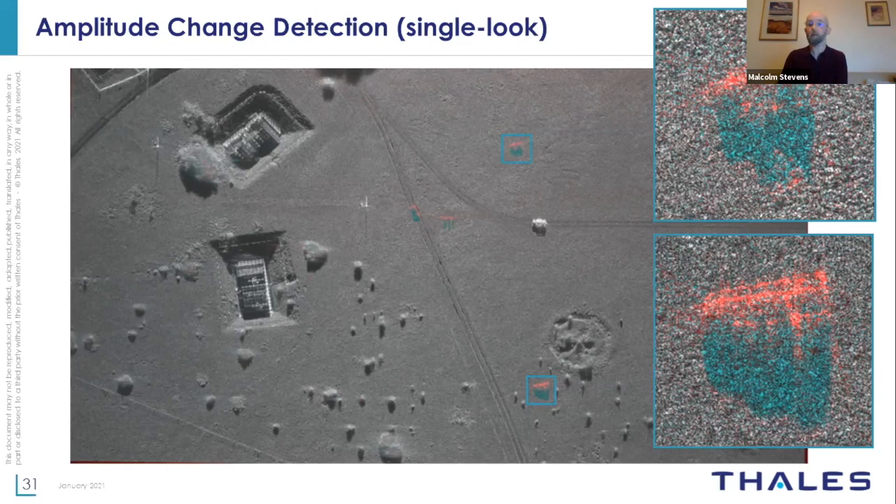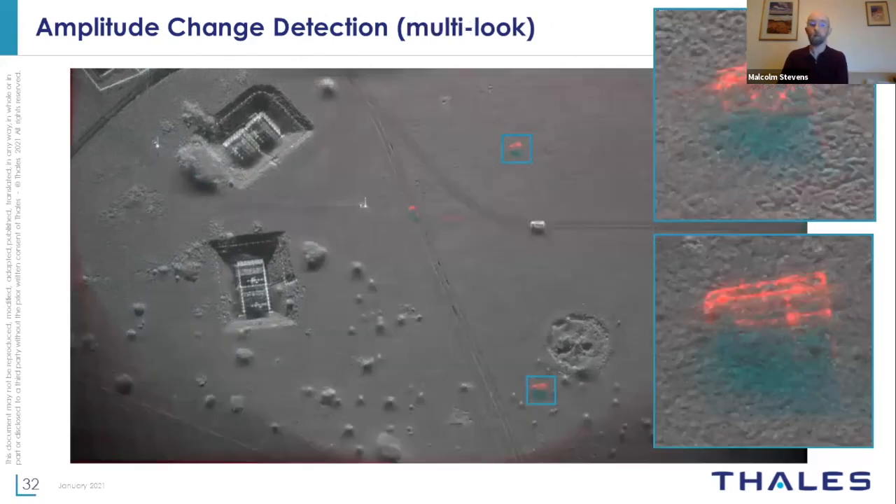But with the single look imagery, you've still got to contend with the speckle, the fact that the background is noisy. By combining that with the multi-look, you're able to look at these a little bit more clearly. The background becomes less noisy, and you start to be able to see the detail of what's either arrived or left.